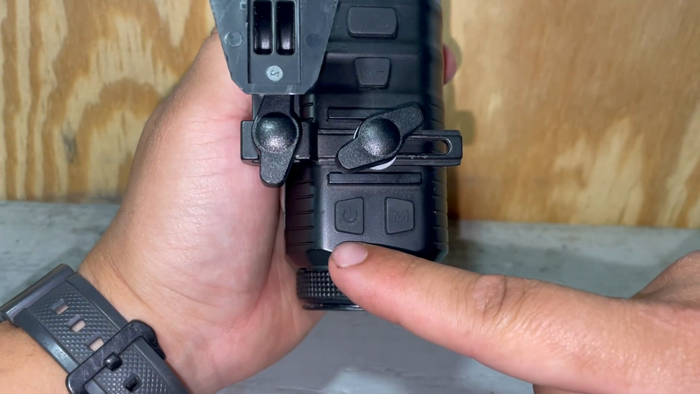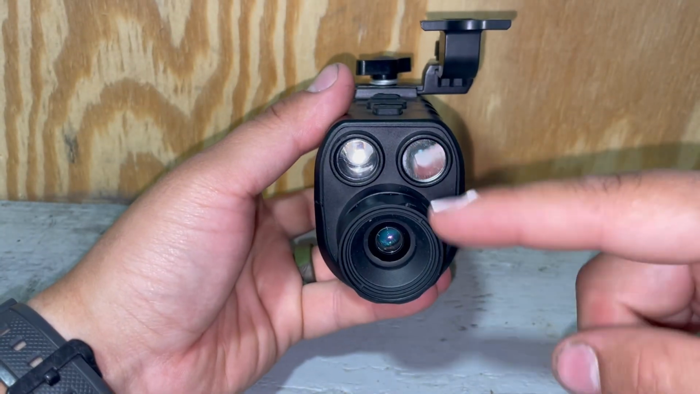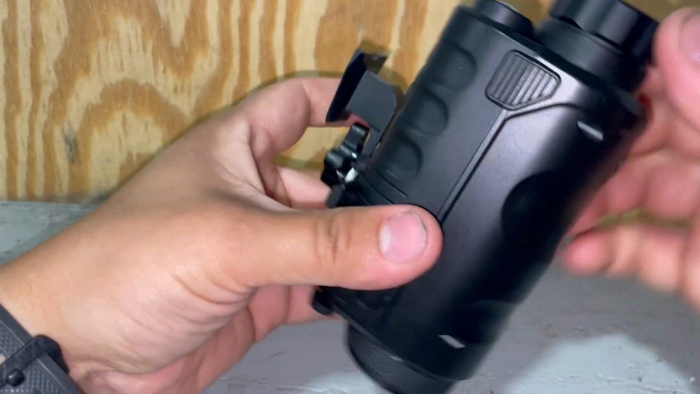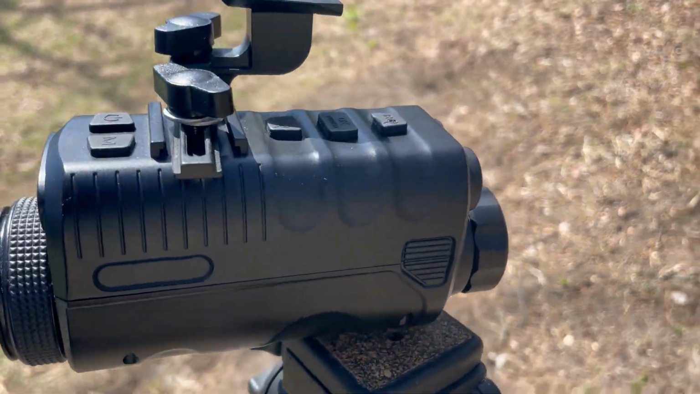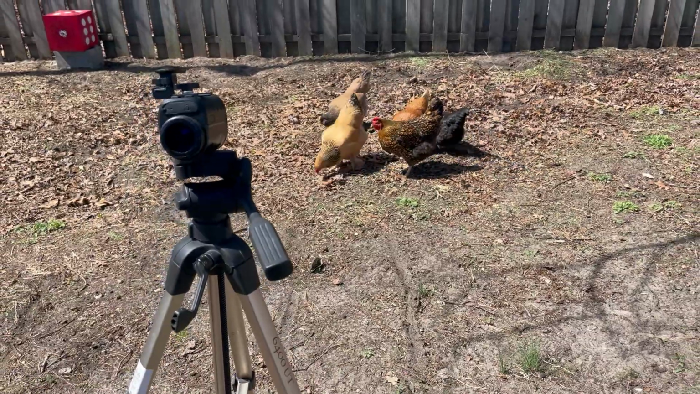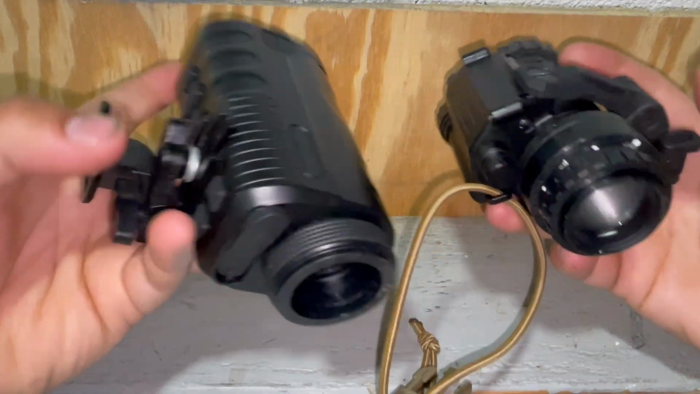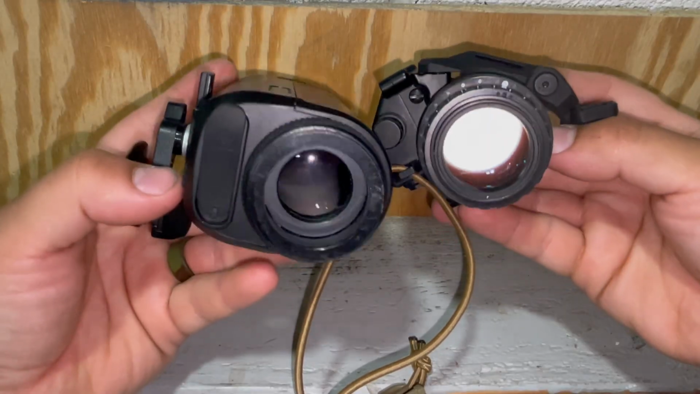Up top, we got the buttons we went over in the last shot. And up front, the IR emitters. Turn the front eyepiece wheel to focus on an object at a particular distance to make it clear. On the bottom, there's a 1/4 inch female thread to accept tripod mounts for stationary observation, which I think this device is pretty well suited for. It's a little longer and bulkier than a PVS-14, and a bit heavier too. The eyepiece is also quite a bit smaller, which is probably why its field of view sucks, as we'll see in the next test.